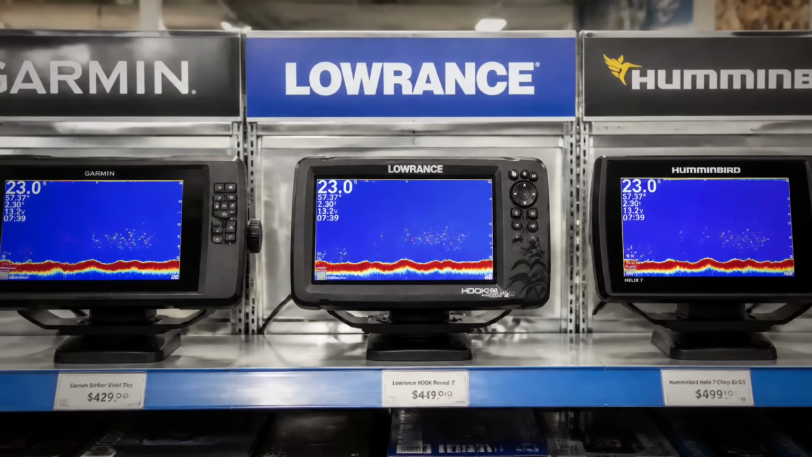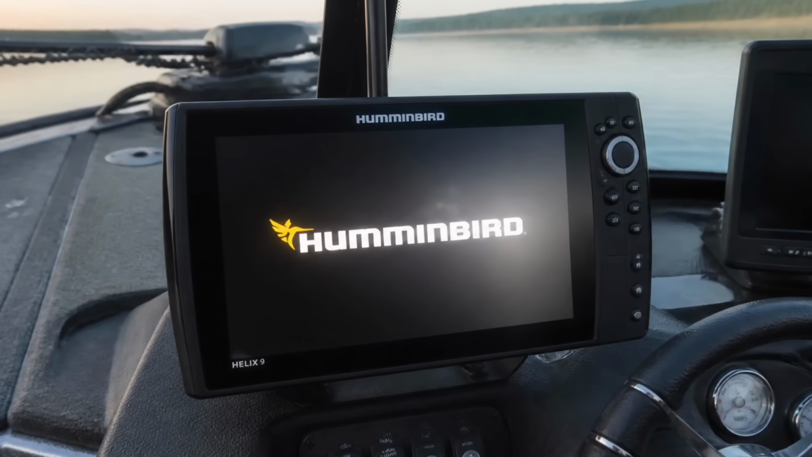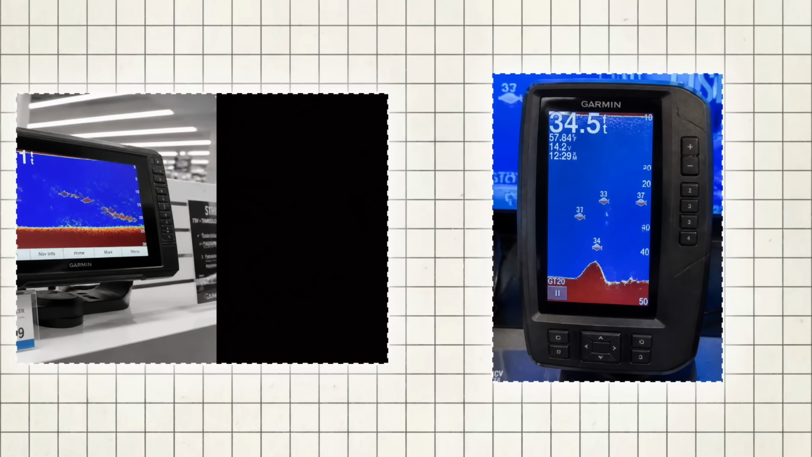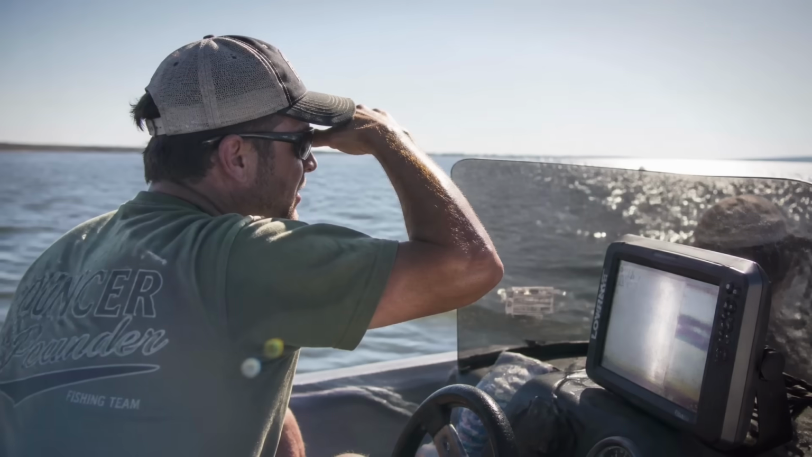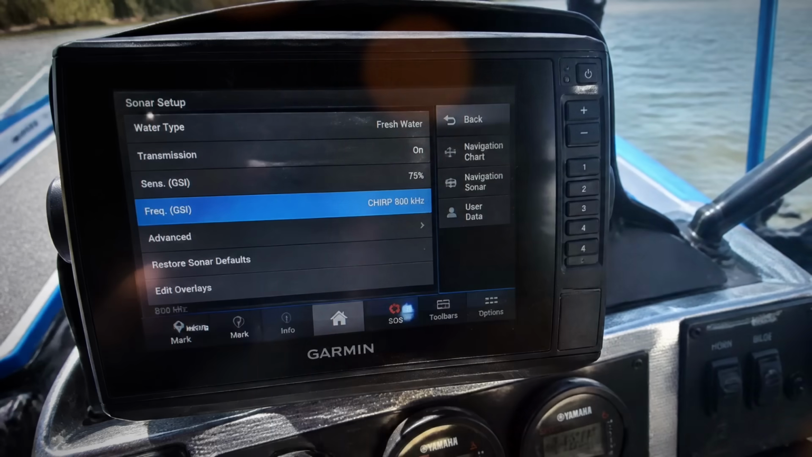Every major brand ships this way. The same screen that boots up under the Garmin badge, or the Lowrance badge, or the Humminbird badge, comes tuned for a bright showroom, not for the water under your hull. And the moment you struggle to read it, somebody at the counter points you toward a $6,000 upgrade. But the thing stealing your fish was never the price tag.